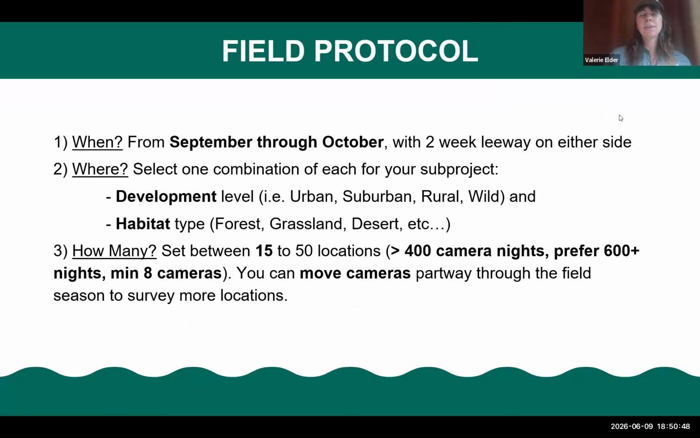You select whether you're in an urban, suburban, rural, or wild environment, what your habitat type is, and ideally you have 15 to 50 locations. We have about 13 cameras that we utilize. We end up collecting from about 10 sites because inevitably in a college classroom, something happens to a few of the cameras. So you can get away with fewer cameras as long as you're strict on your protocol.